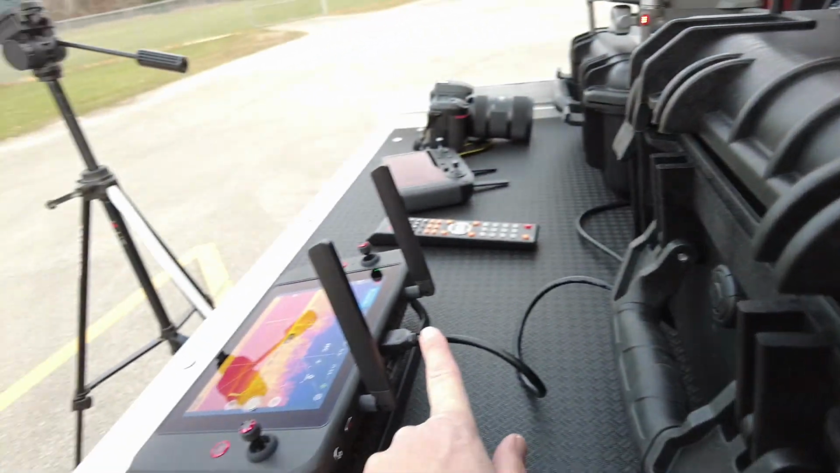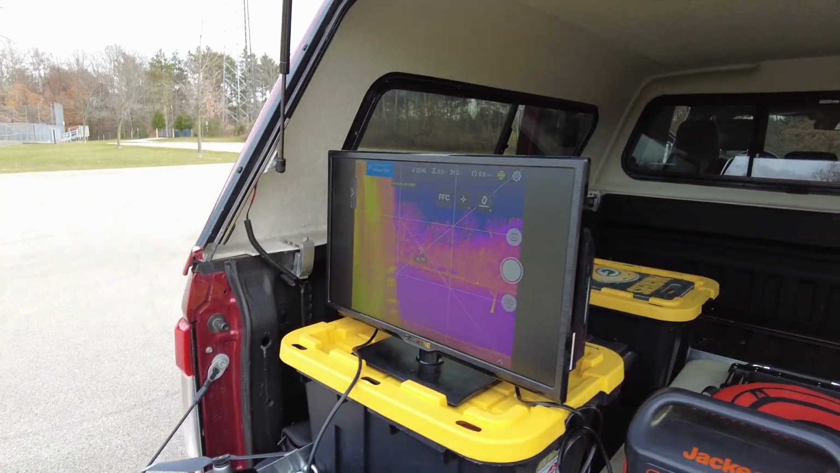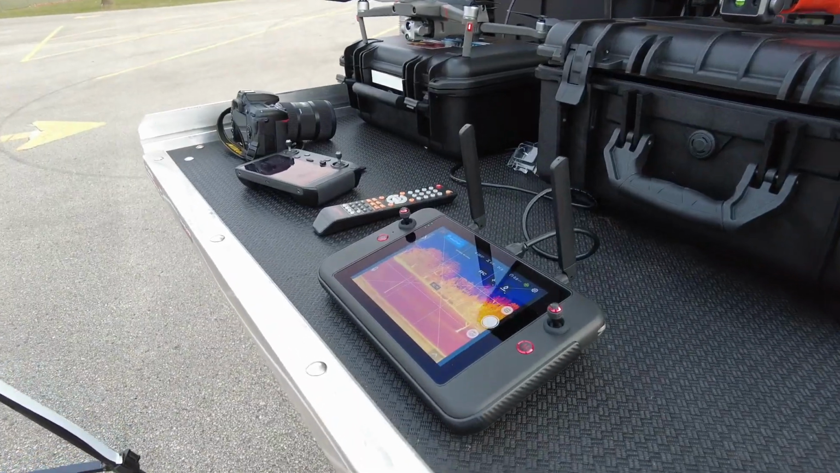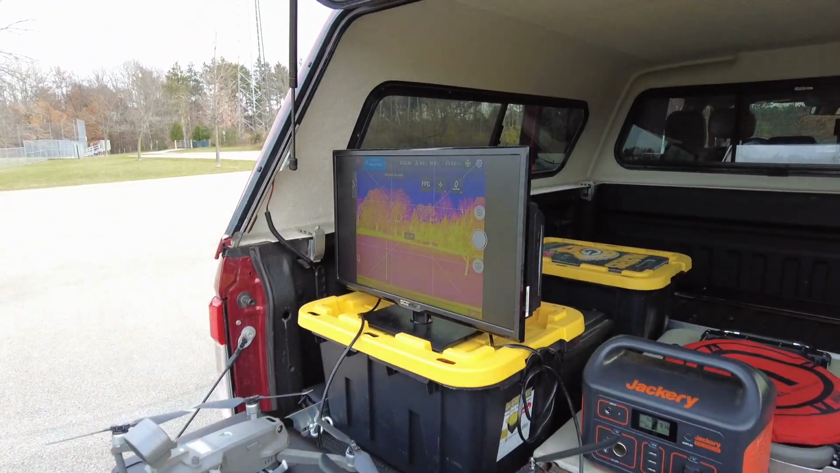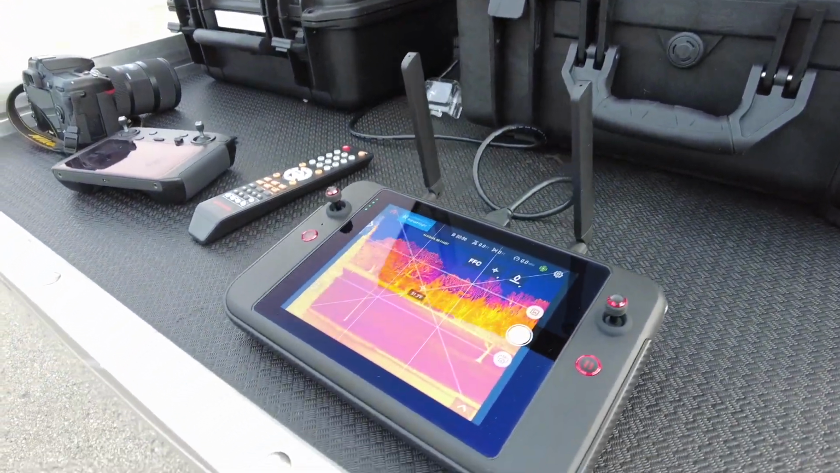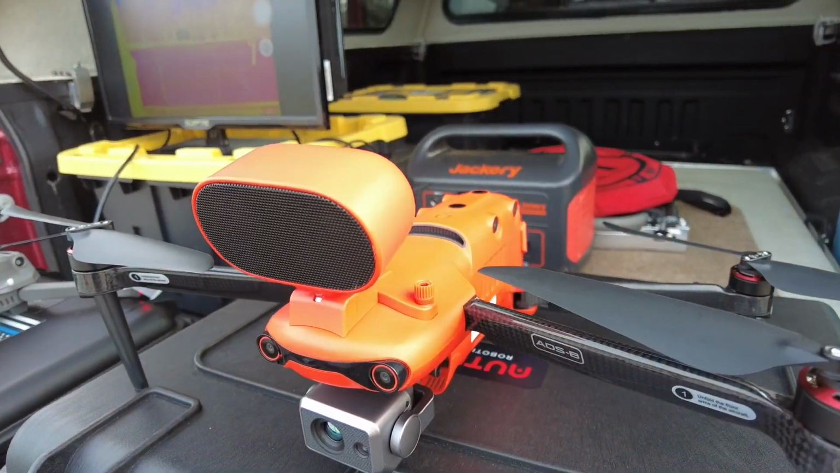Okay, so we've got the display port plugged in with an HDMI cable on top of the Autel remote, and then we've got that attached to a 24-inch TV up here, and we've got the TV being powered by a Jackery power station. So this is a really nice option for search and rescue. You could put somebody on that screen to assist the pilot, and they can alert the pilot if they see something of interest. The pilot, of course, is focused on operating the aircraft and has a smaller display, so sometimes it's a little bit more difficult for the pilot to see what's going on the large display.